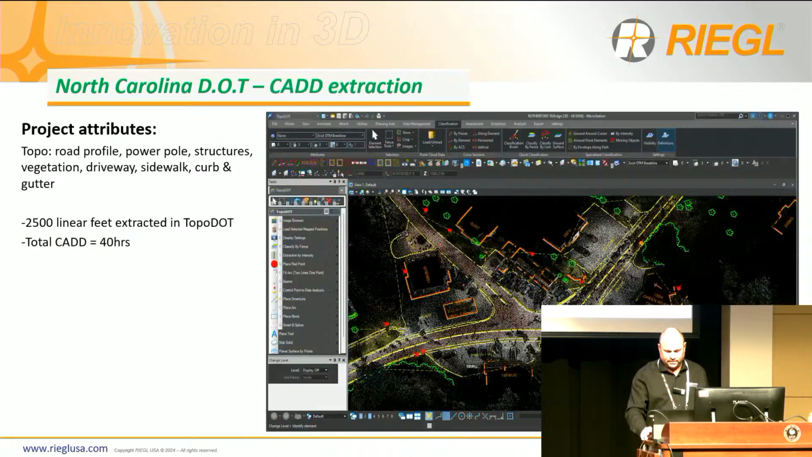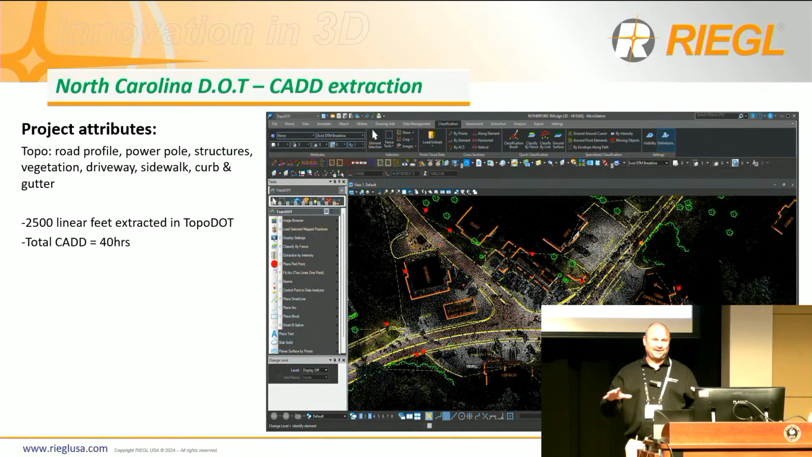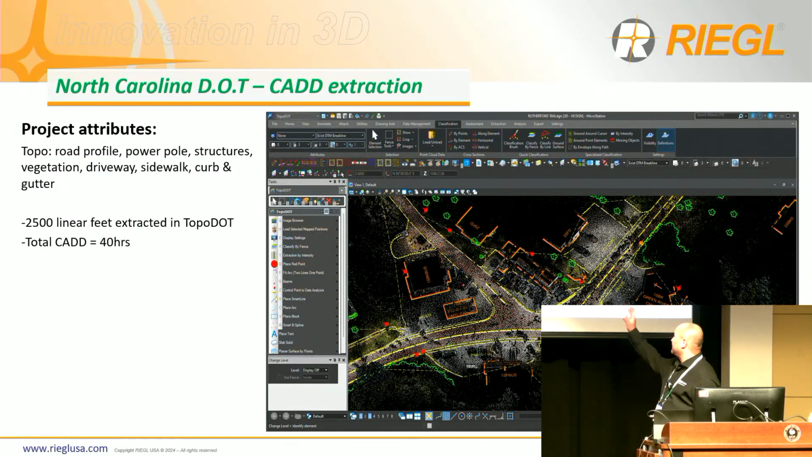Okay, so we went from the scan to now the extraction part. We are 100% loyal to TopoDOT. We do everything in TopoDOT. So the client wanted the road profile, the power poles, the trees, bushes, driveways, curbs, sidewalk, all extracted from this project.